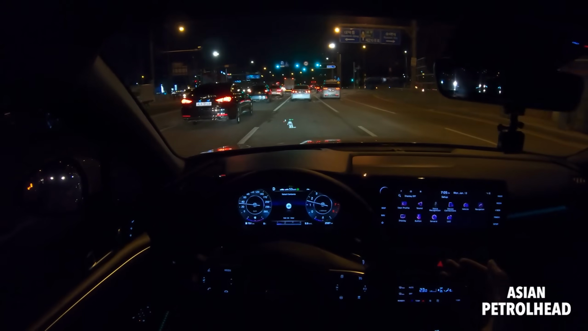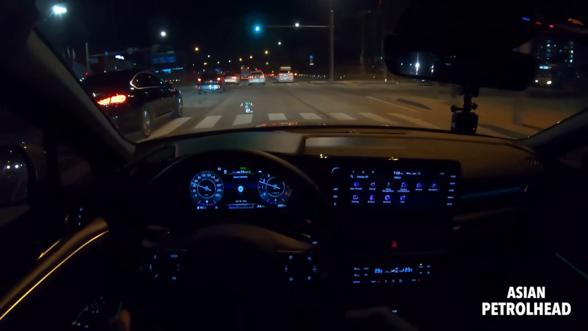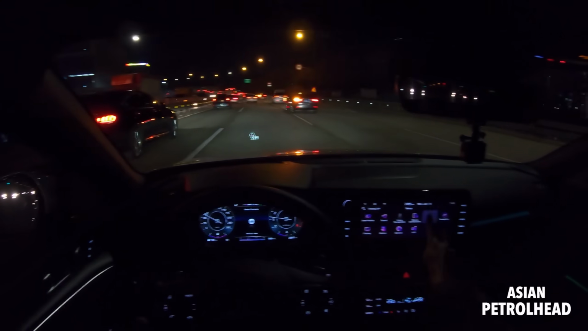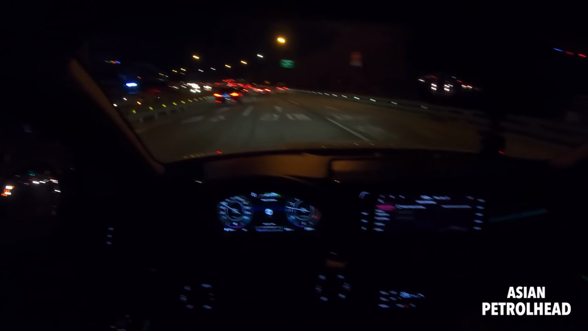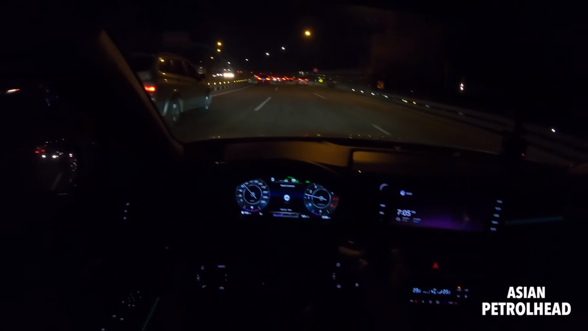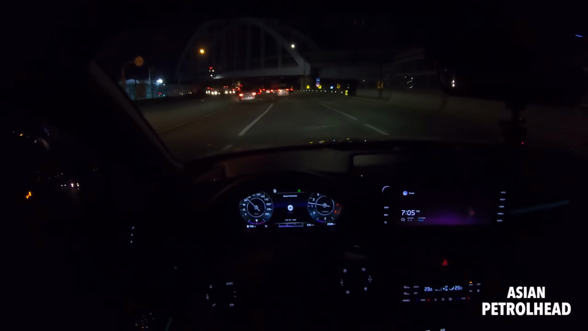I have the same system on my Palisade. I use it every time I go home, because there's lots of traffic on the highways and so forth. Okay, now let's disable the head-up display because we tend to drive a little bit fast. Let's turn the cruise control off now, so we can drive ourselves. Right now it's on comfort mode. Let's drive it a little bit.